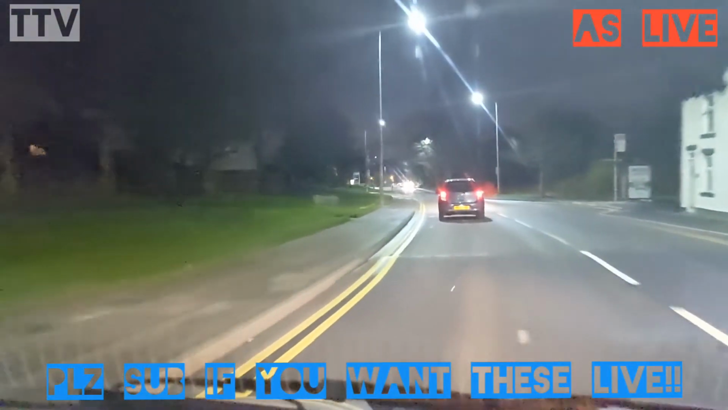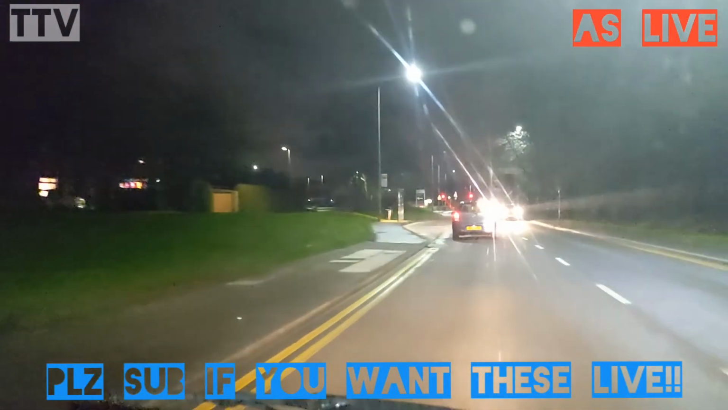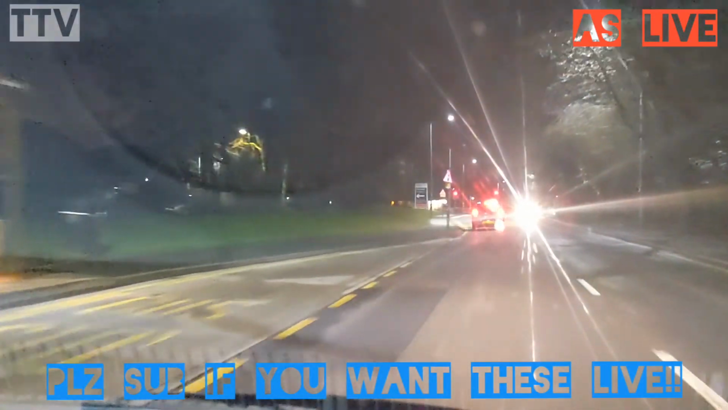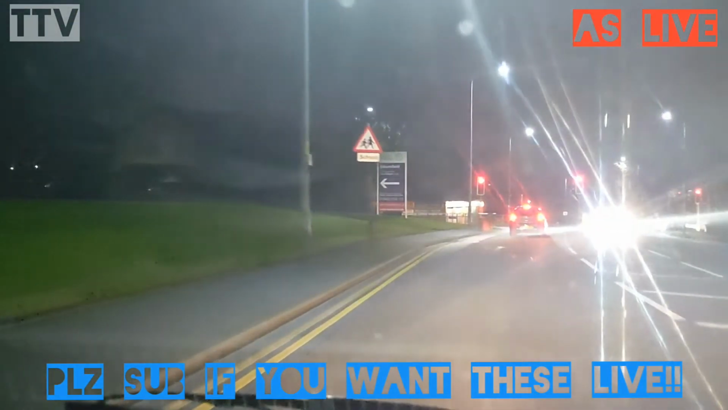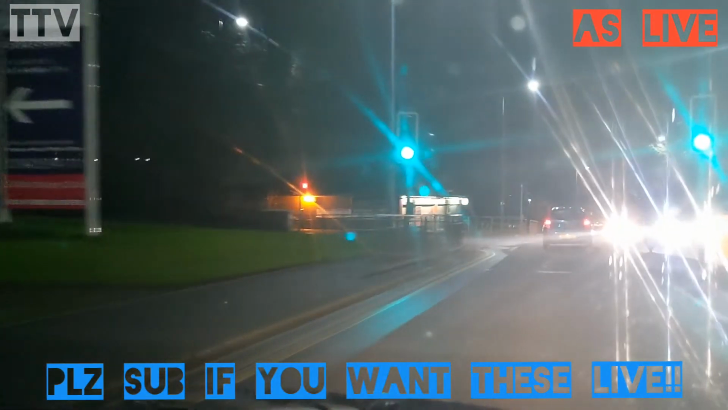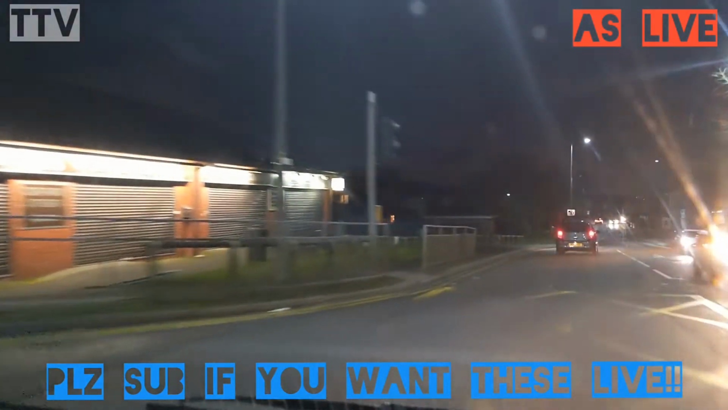Right, lights have changed to red, so I've now touched the brakes a little bit. Drop down to 3rd gear. Took my foot off the brake. Slowing down, slowing down, slowing down. Tap the brake again, up to 2nd gear, accelerate, big puff of smoke on the other side of the road.